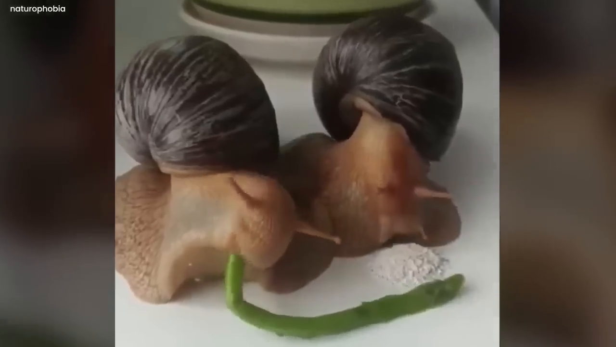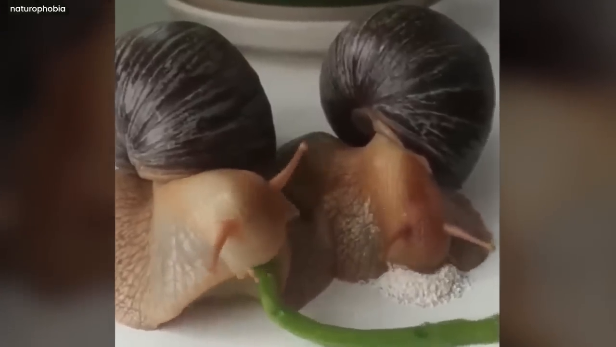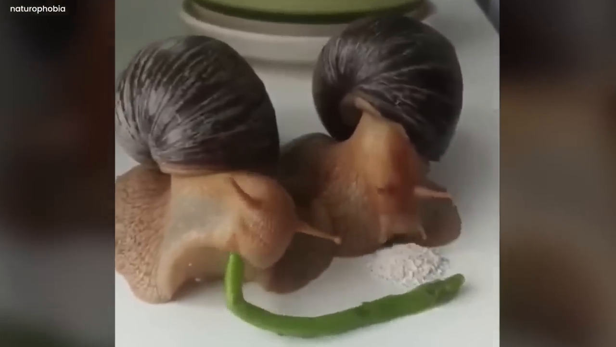In a cozy little corner of the world, a couple of snails made the decision to have a feast. They weren't in a rush, rather they took their time, savoring their little bites of joy. A fresh piece of green was being munched by one snail, while the other got a sprinkle of something powdery and delicious in front of it. They didn't seem to care about the world around them.